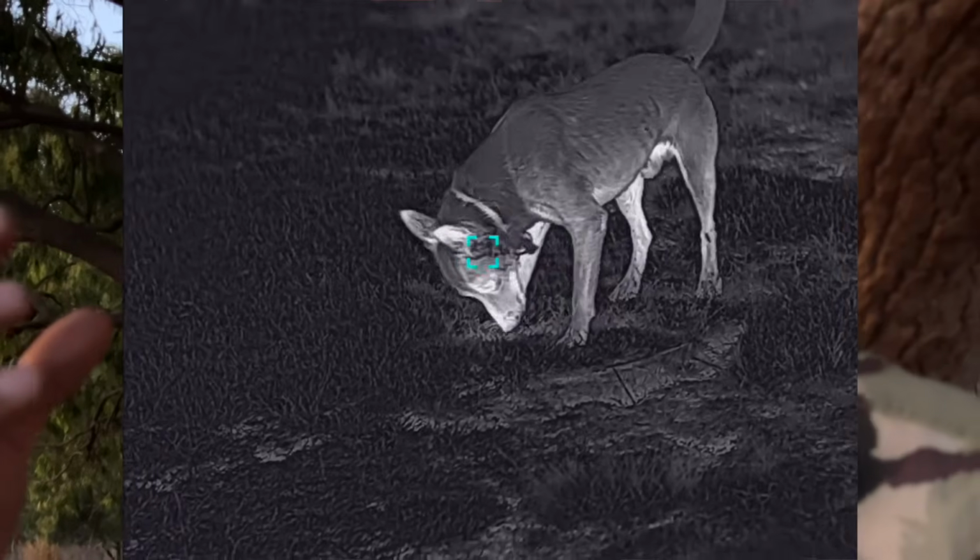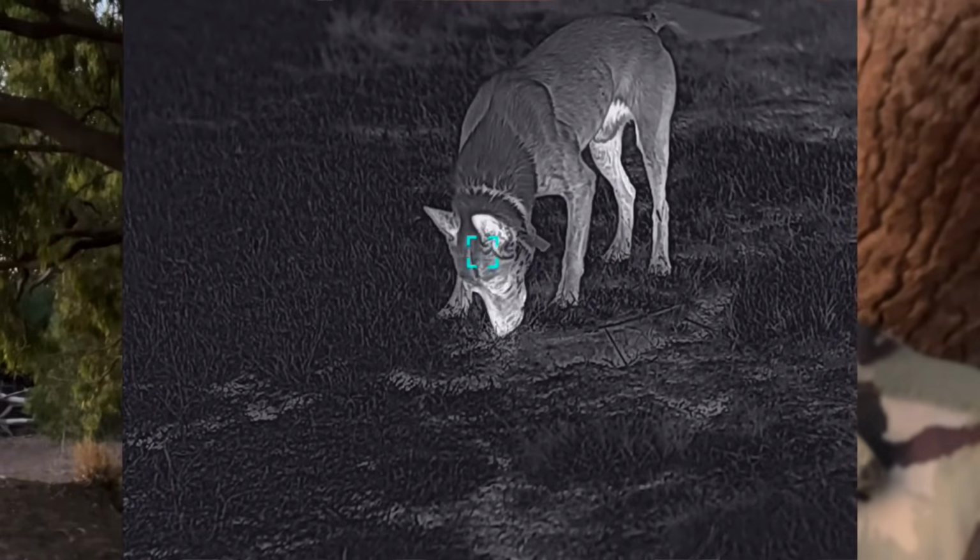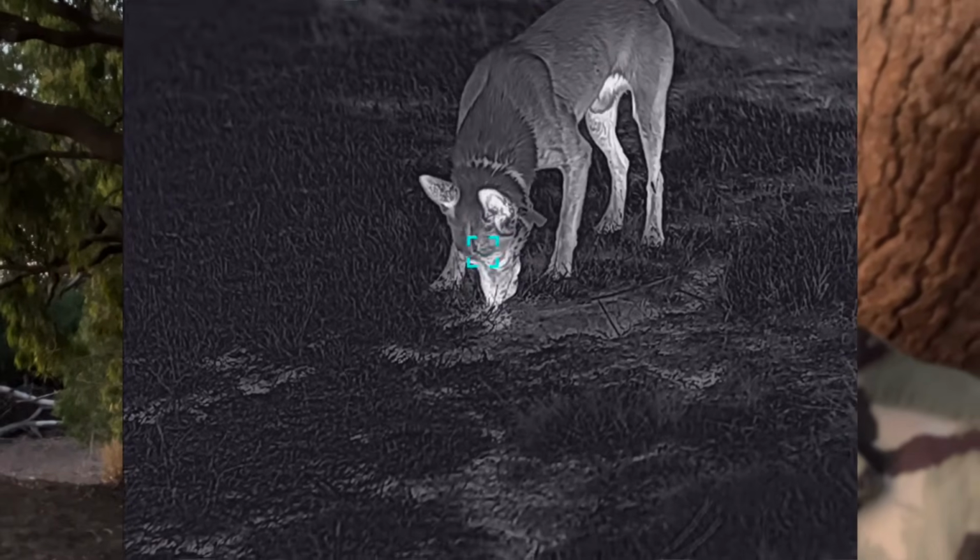If you get one that's not quite as good a resolution, like another lower quality sensor in the thermal, the whole image, you see an animal, it's just this big white blob, and it really stands out. Whereas this one, because it's picking up such a big range,